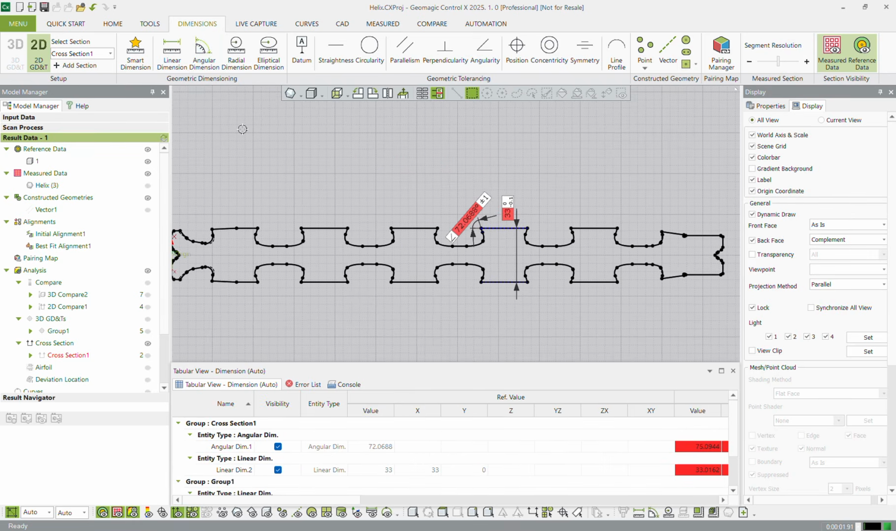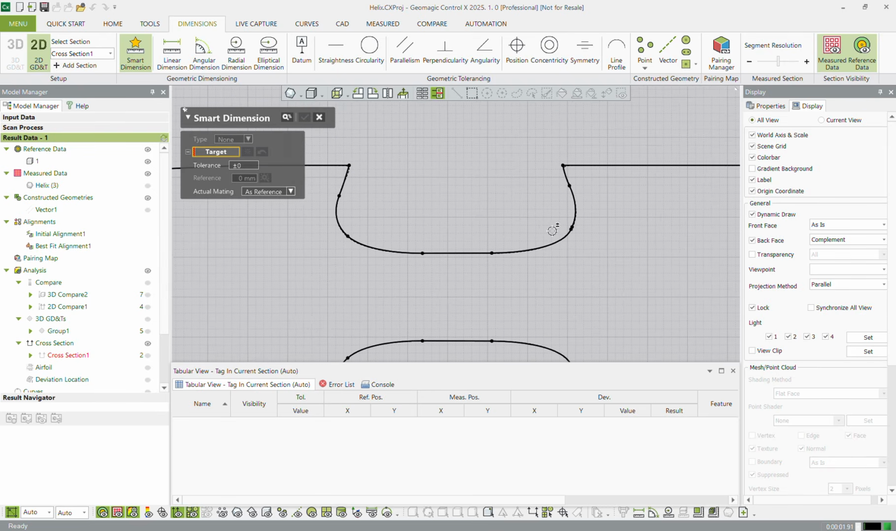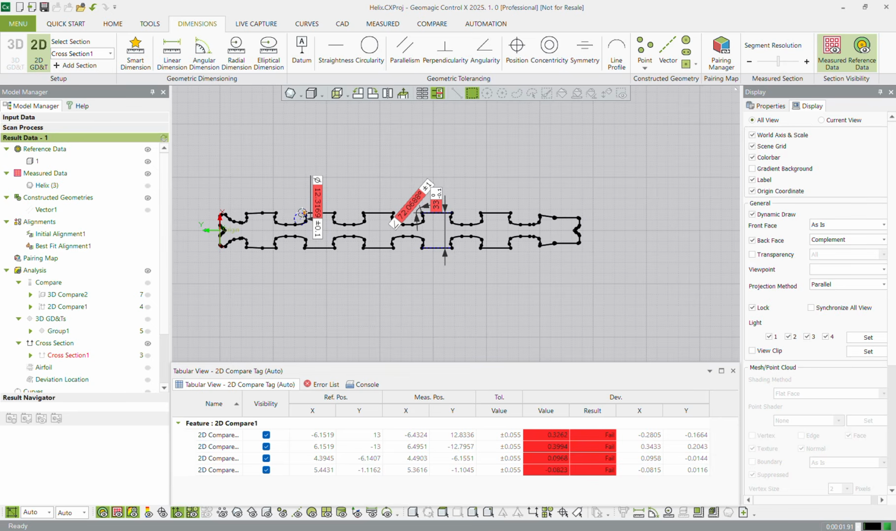So we can start measuring all sorts of different things. We don't have to just do surface profiles for the whole thing. If we wanted to do another dimension, we can come in, select radial dimension, grab this radius here, assign a tolerance, hit the check mark, and we can go around and dimension this whole cross section if we'd like. Once we're happy, we can press this 2D button and exit the command.